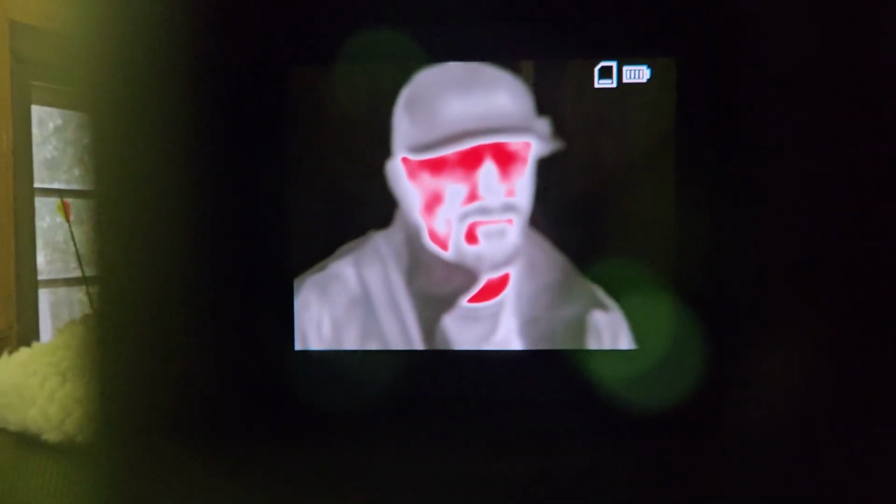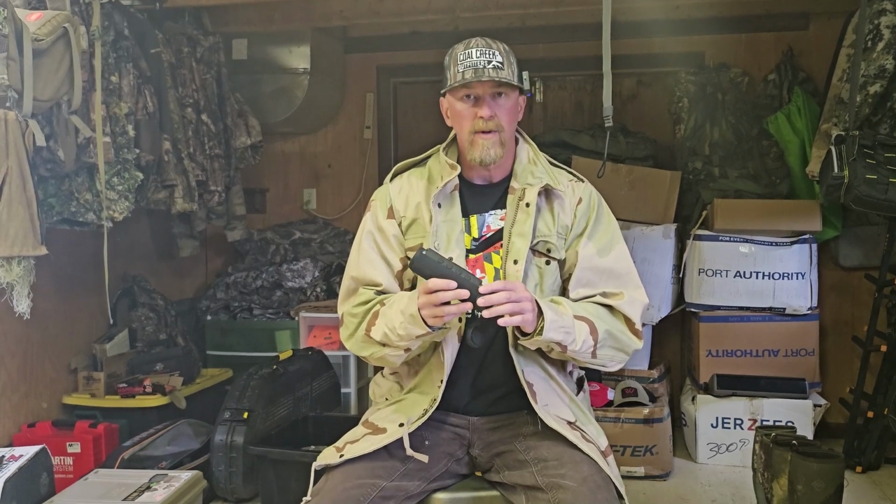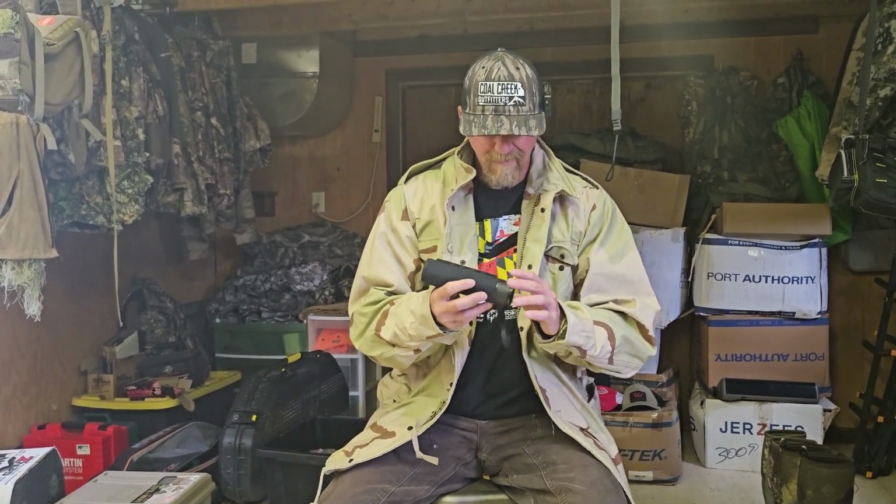It has black hot, white hot, it has red hot, and then it has, like you'd see in the video games, the purple, orange, red as it's hotter towards the middle, and then it also has a green hot. So it has a whole variety of colors that you can adjust to depending on what you like. But man, you can scan a field and you can see what's out there in a second. You can tell what it is. You can even see if it's a buck or a doe from a good ways away.